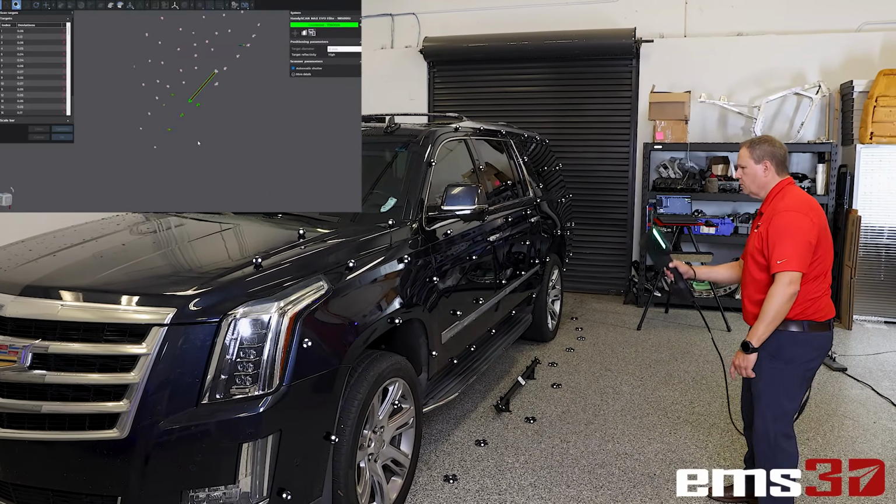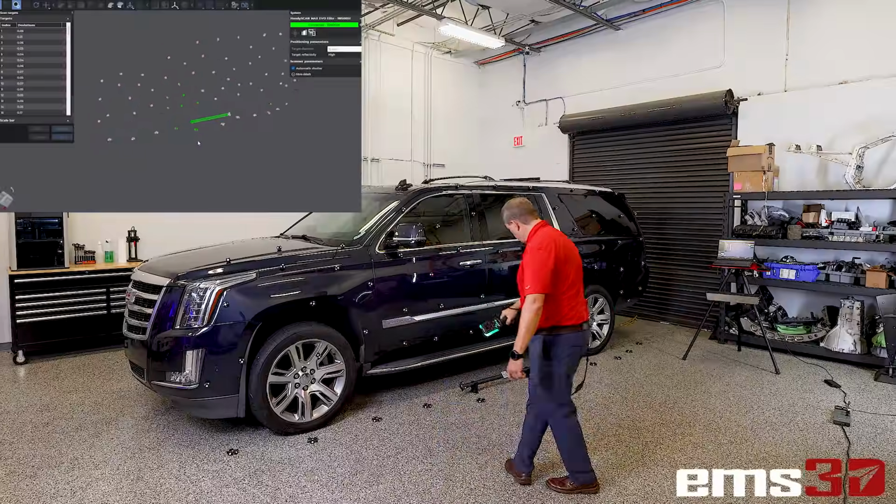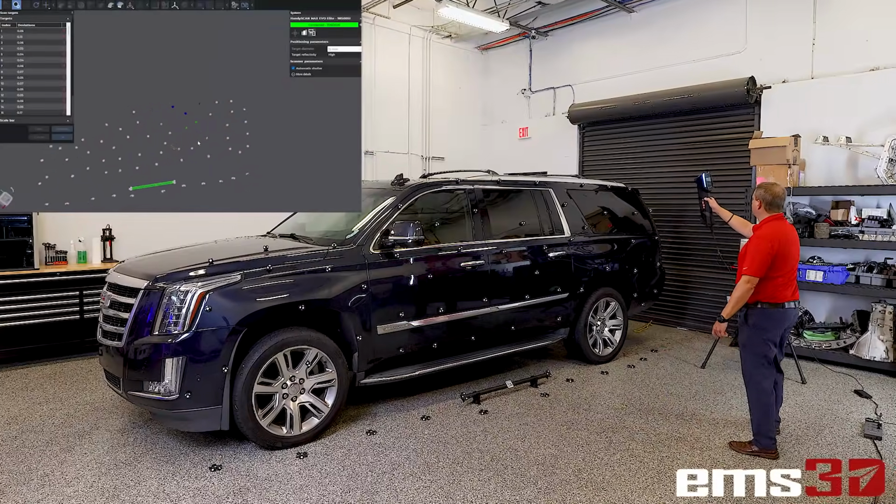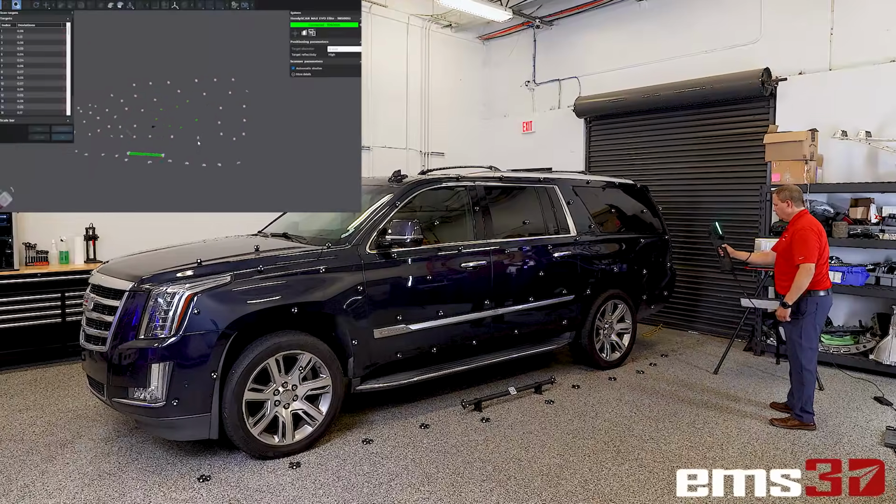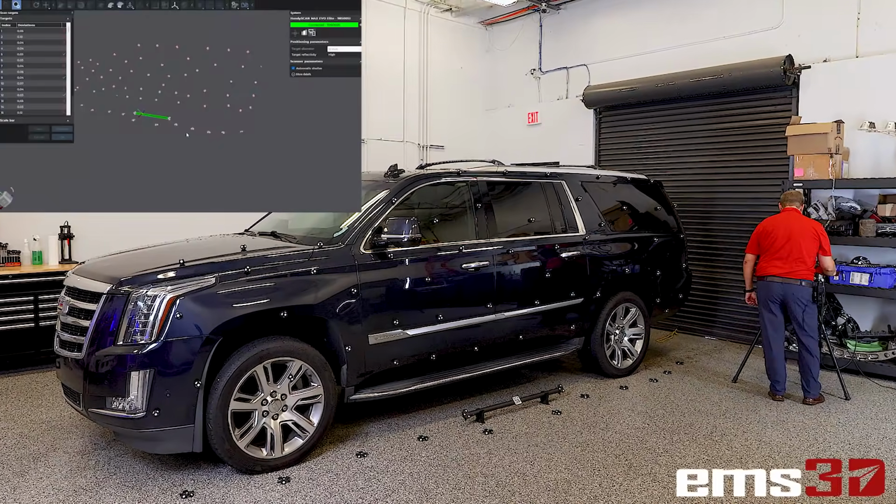And the idea here is you want to pre-scan all these targets when you get into larger parts and then optimize that volume. And that's going to give you the best overall accuracy on a large part by pre-scanning all of this and then letting the software optimize that volume. So it doesn't take long. You just quickly move around, grab all the targets, and then you're done. And then you tell it to optimize, and then you're ready to do your scanning.